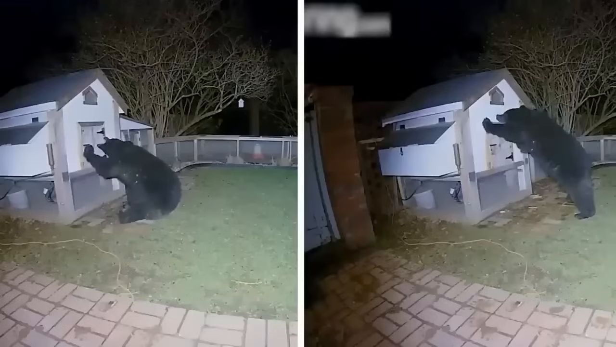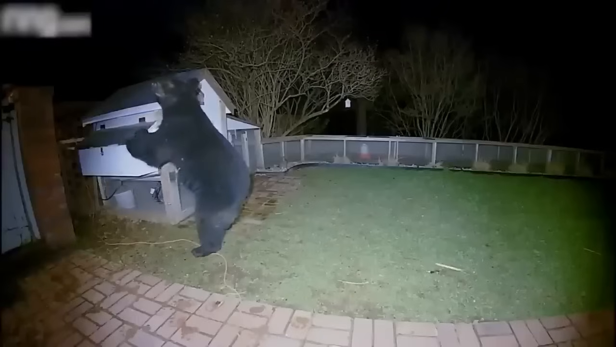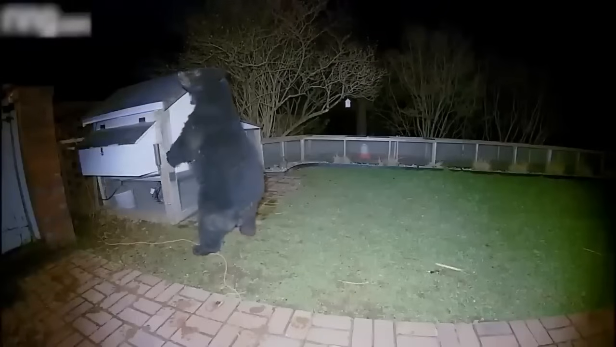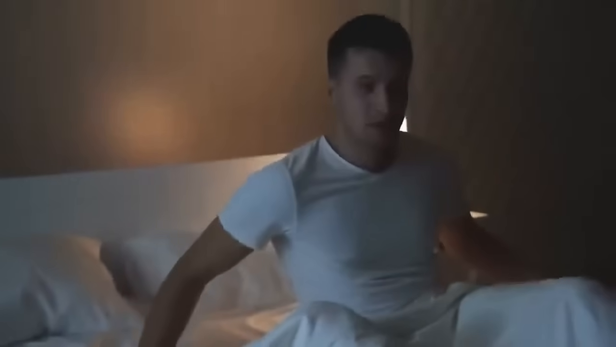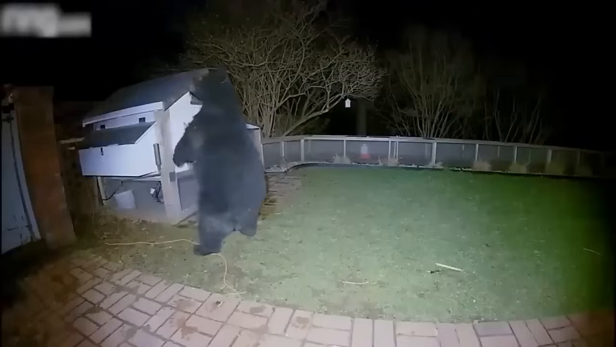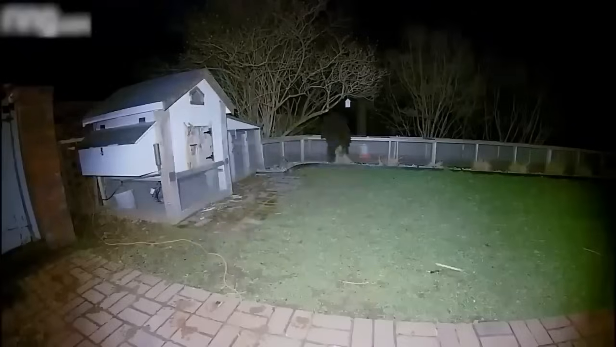It attempted to break into the chicken coop, but got startled by a strange voice and decided to run away as fast as possible. Turns out, the owner, Haley, woke up in the middle of the night and shouted at the bear from a window to scare it off.